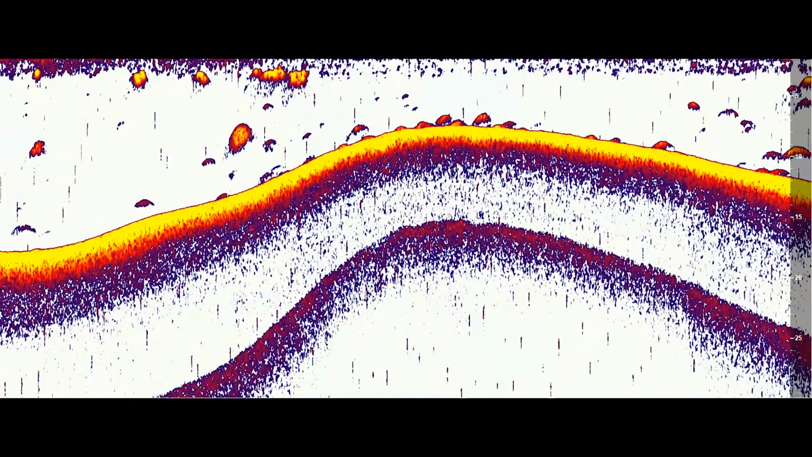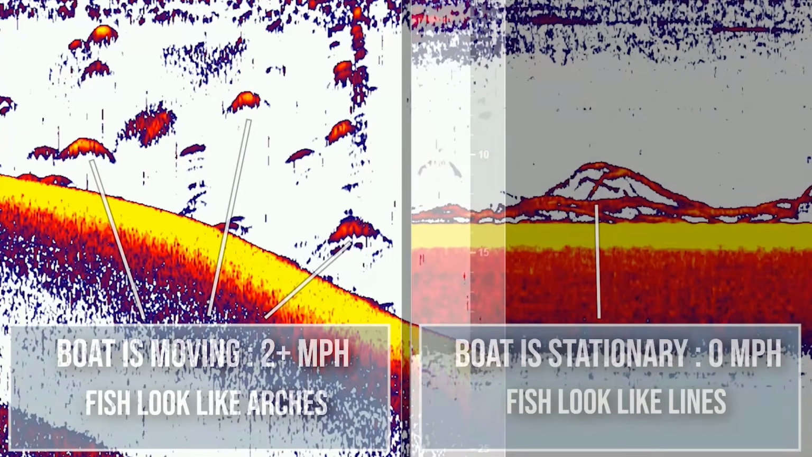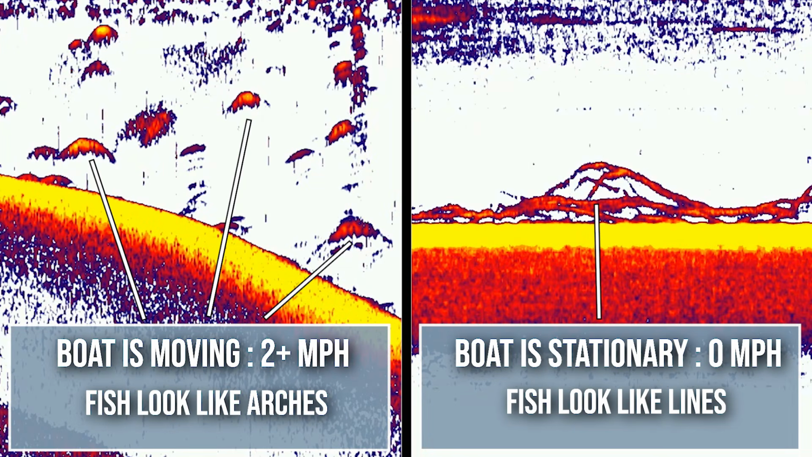So let's start by taking a look at traditional 2D sonar. And this is the type of sonar that comes standard with all fish finders. And on 2D sonar, fish are going to look like arches when the boat is moving at speed, and fish are going to look like straight, squiggly lines when the boat is stationary. And this has to do with how the transducer interacts with the bottom and how moving at speed affects how that transducer interacts with the fish.